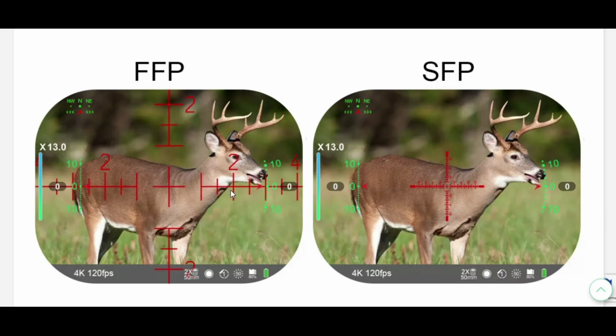So if you're using one of the 6 different reticle options that has the ballistic calculations, like the hash marks for different minutes of adjustment, if you use the second focal plane, it's going to stay the same regardless of your magnification. So that means you don't get an accurate ballistic reading from that. So your MOA adjustment is going to be off. A first focal plane allows the size of the reticle to change with the magnification, so your MOA measurements remain the same regardless of what magnification you're at.